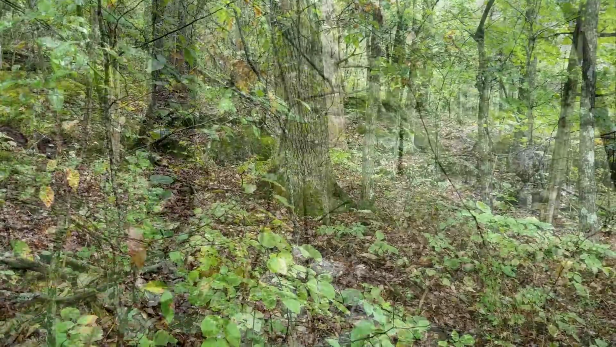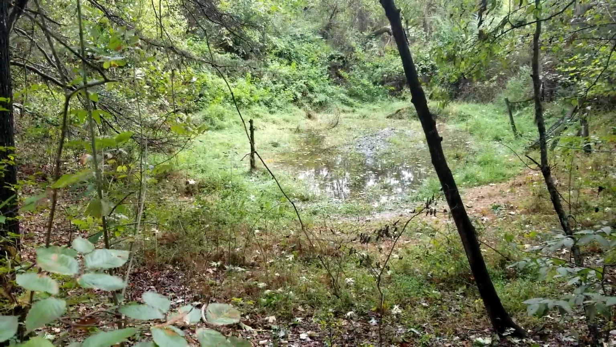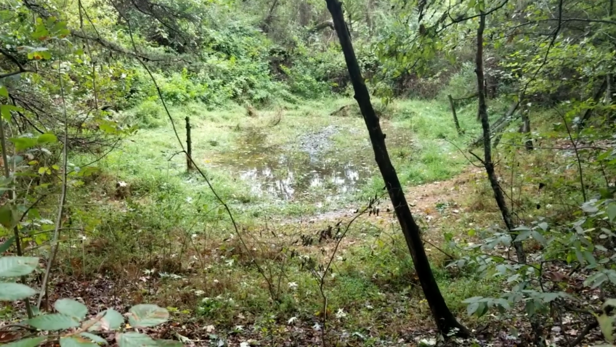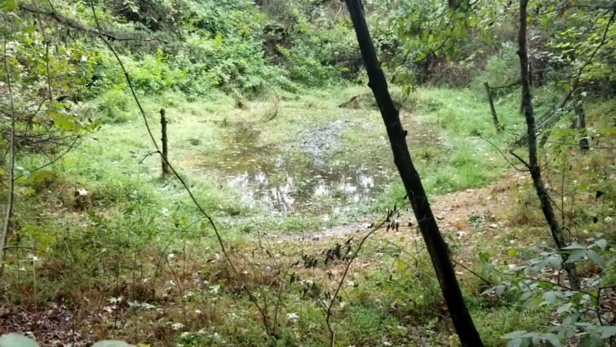We've got enough rain for a little while. And the old pond, it's got water in it, but not what I thought it would. I thought it'd be up to the cameras. But it's been so dry here that the ground just soaked it up. And this old pond is just a sinkhole. It just soaked it up.